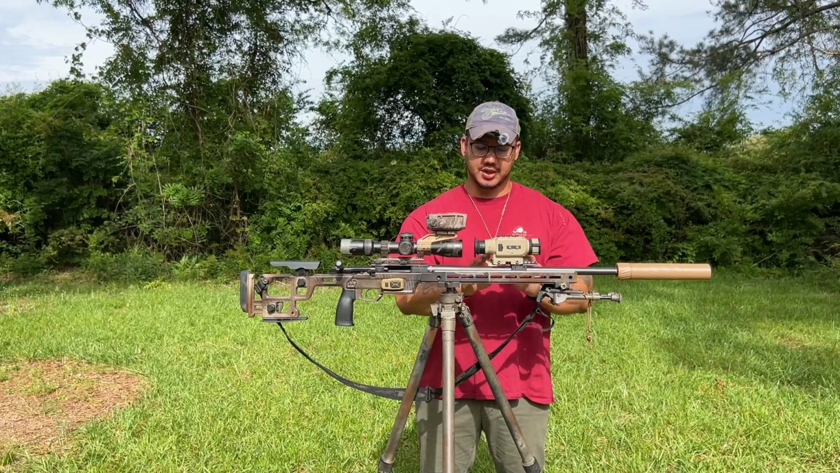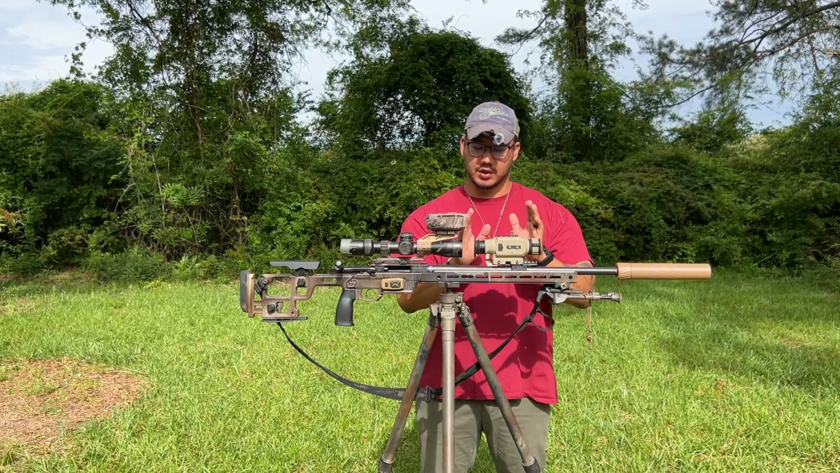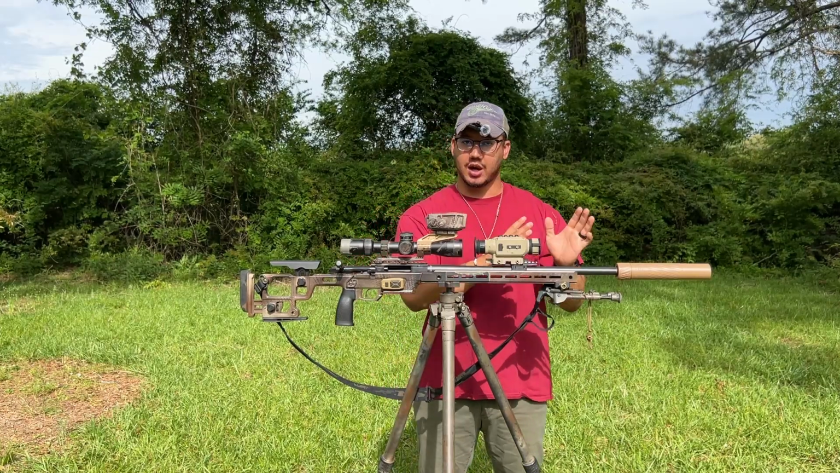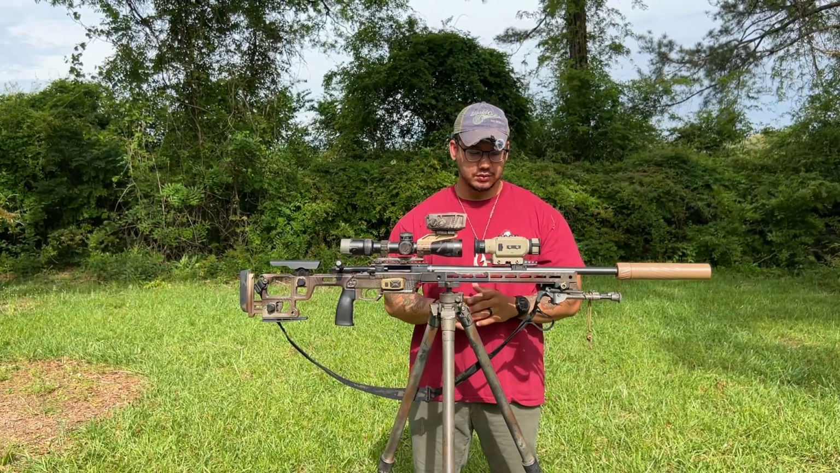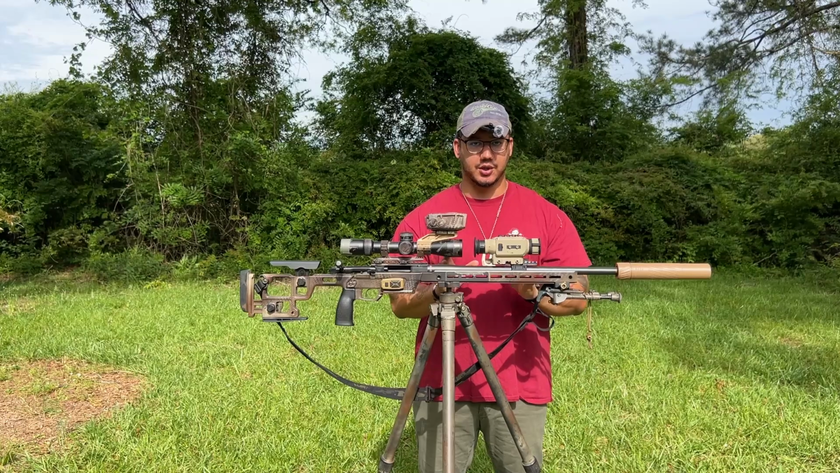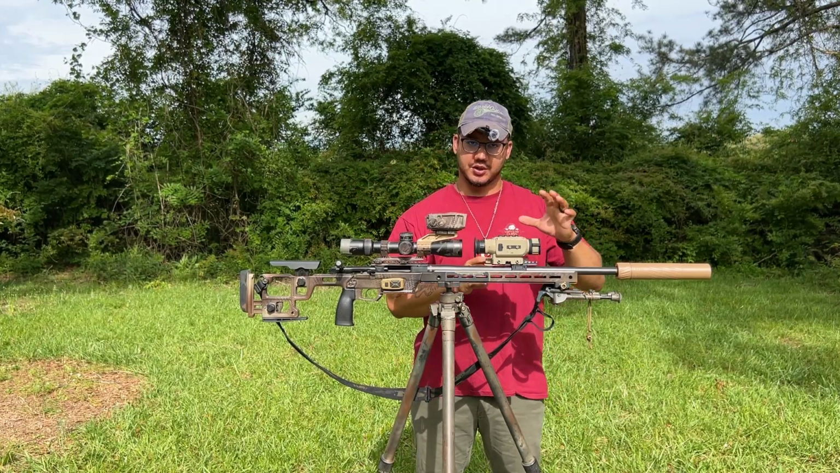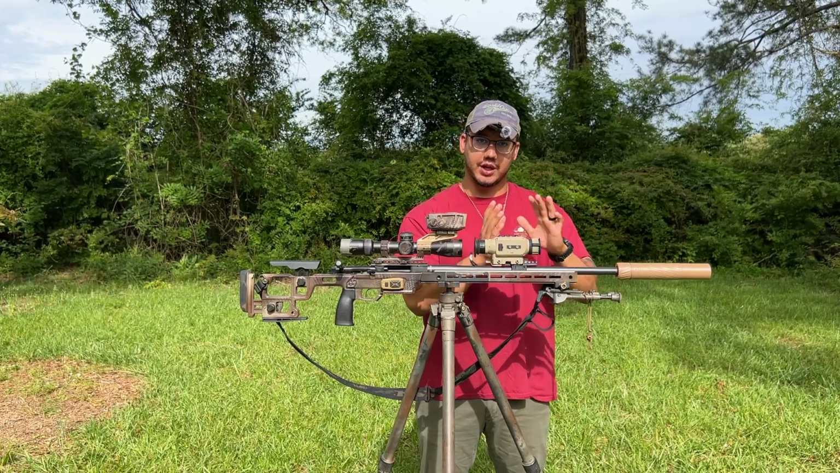That's something that this thermal optic doesn't do. So essentially this thermal is married to this optic until I recollimate it to a different optic. But just take that with a grain of salt. If your thermal has multiple profiles and you can just slap it on, change the profile, ignore that.